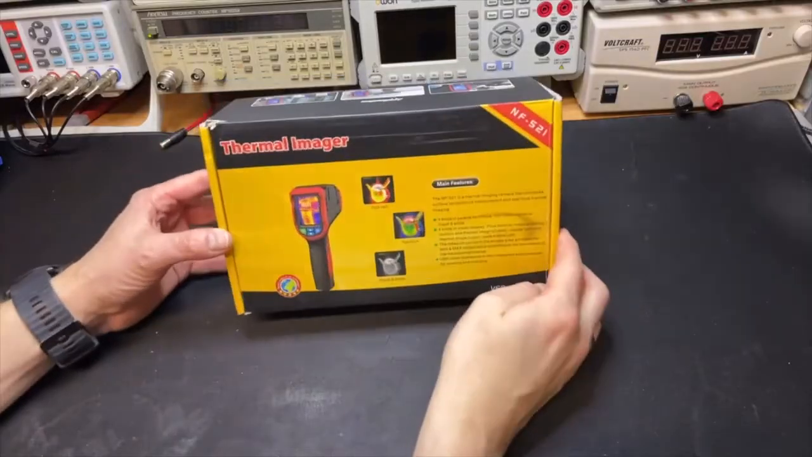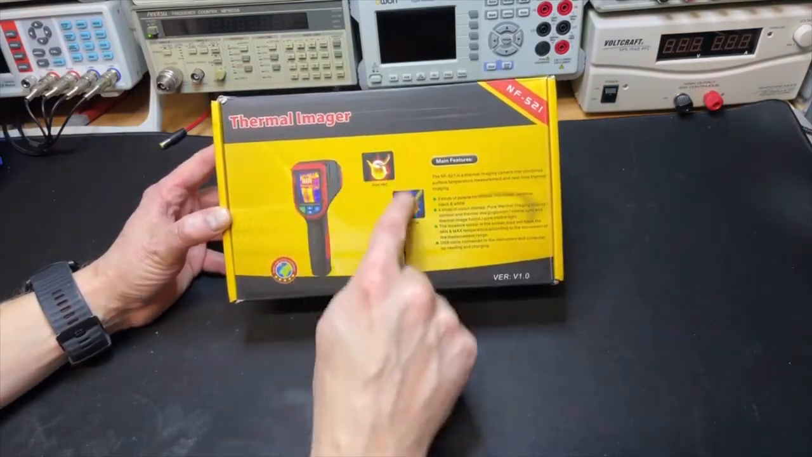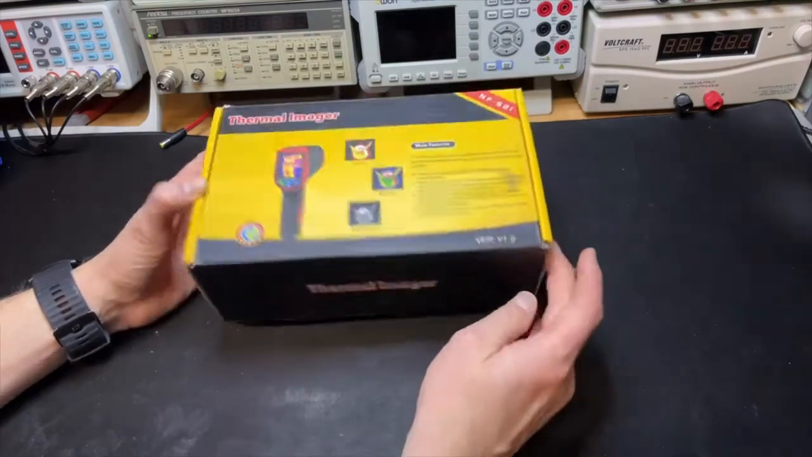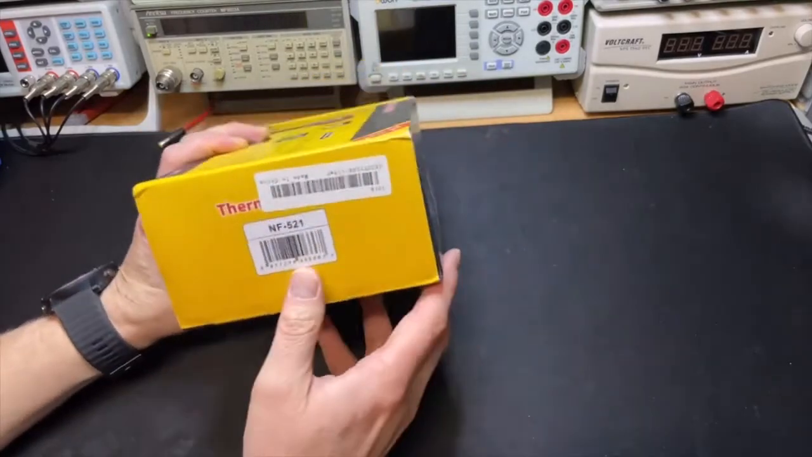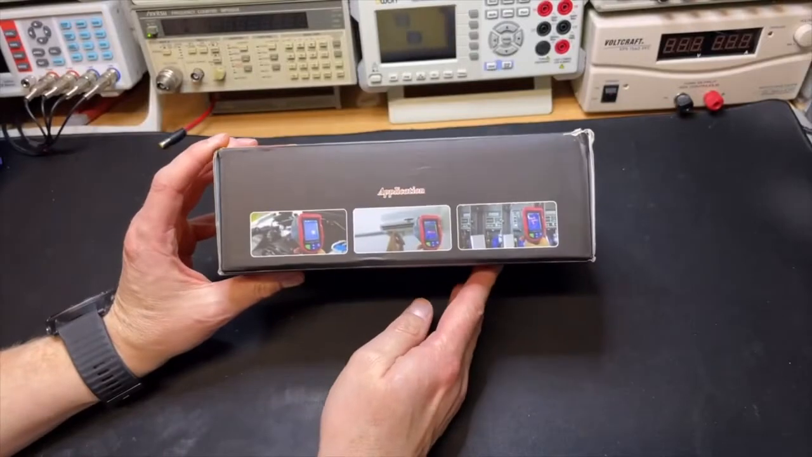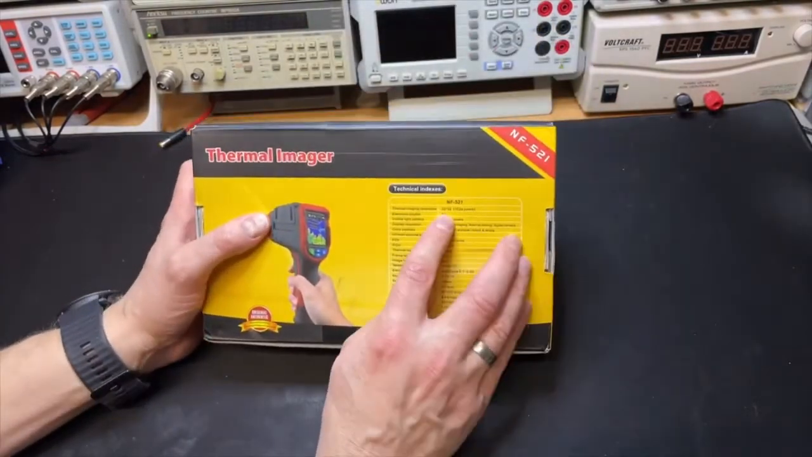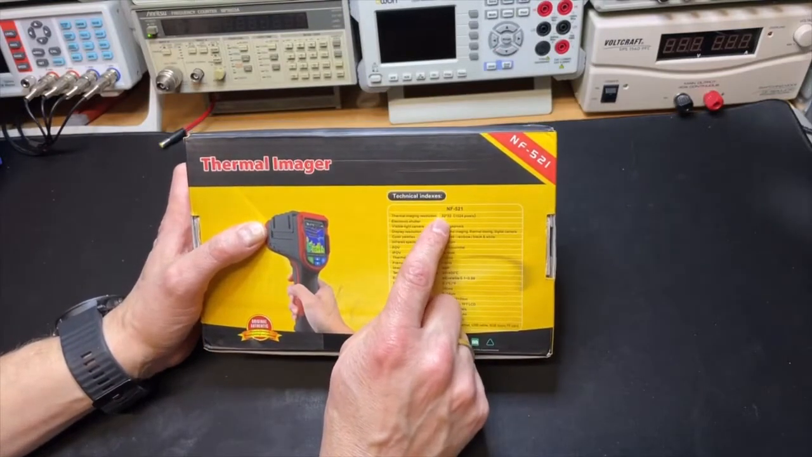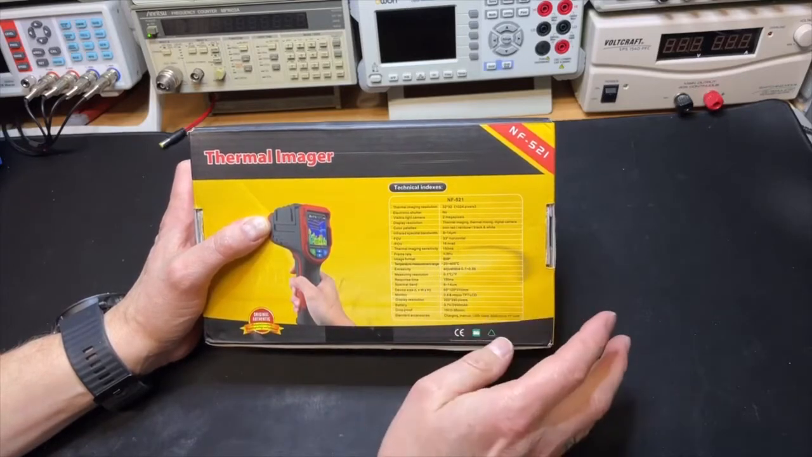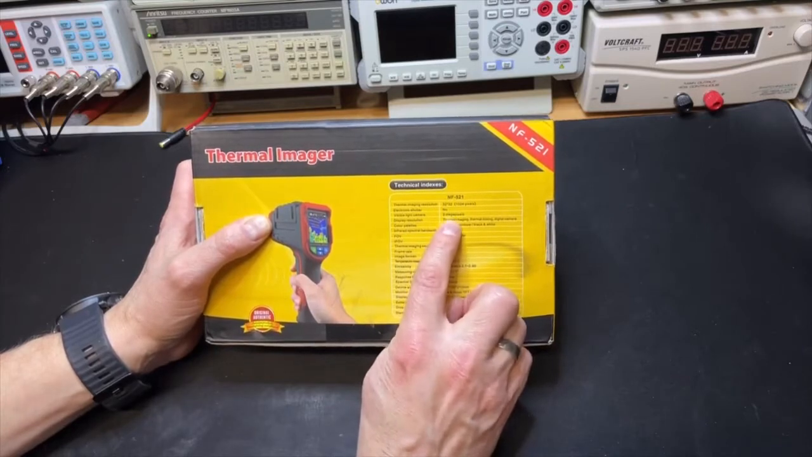So what did we receive? Well, nice box. It explains and shows a few previews of what you can see with the device. It doesn't say the brand, but it is the Noyafa. Specifications right here. If you can see, the chip is 32x32 for imaging, and I think it is 1 megapixel for the normal, 2 megapixels even for the visual camera.